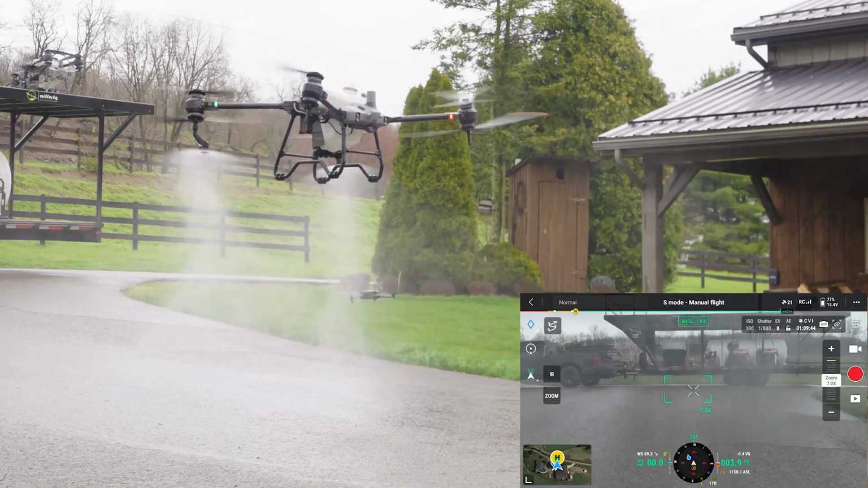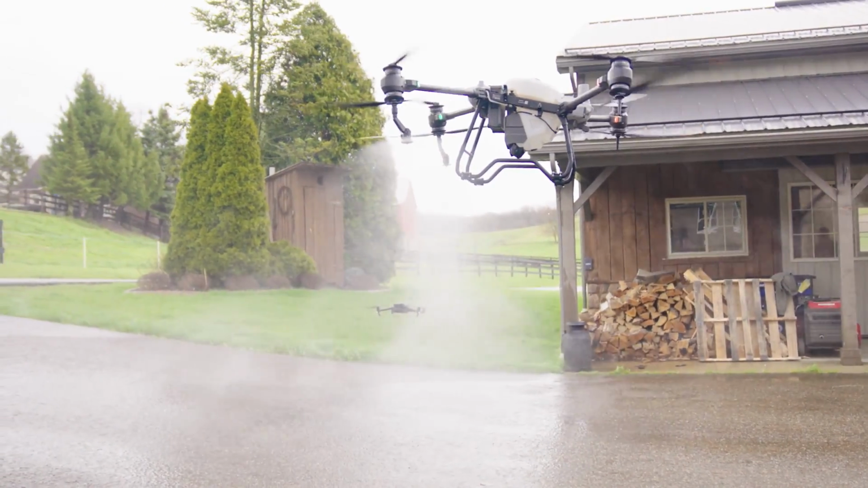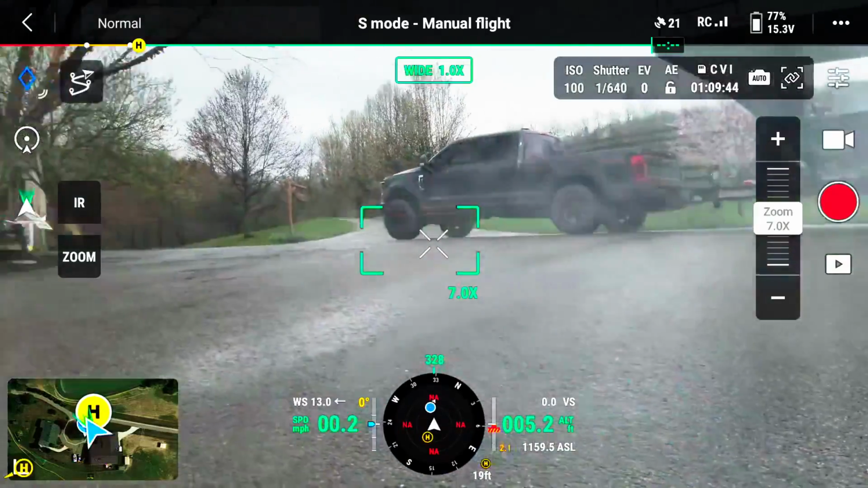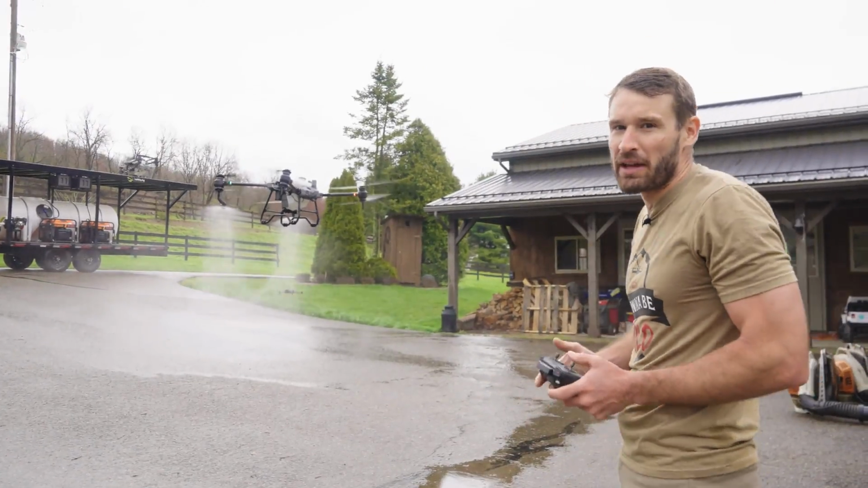Oh, is it working? Oh. Baby drone's taking it like a boss. That's impressive. You go, baby drone. Even though it can take it, look how much it moves. That's why you wouldn't have a stable shot. Like, I'll put the Matrice underneath there and it'll be fine.